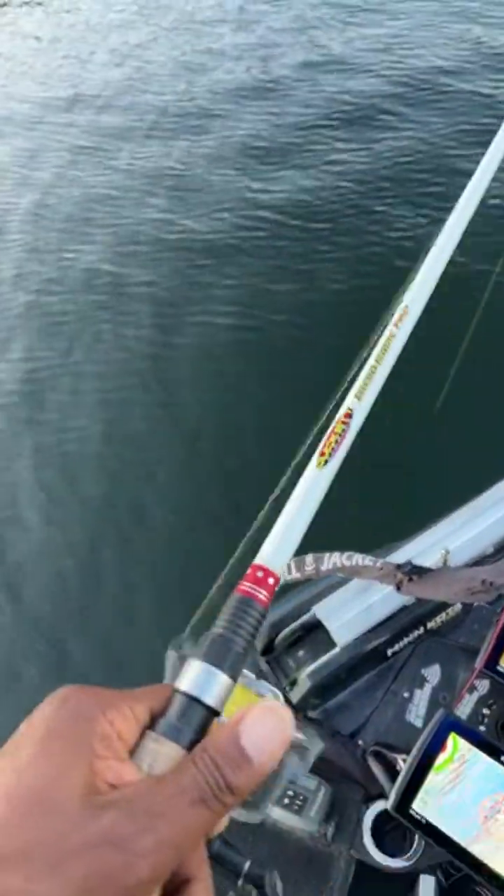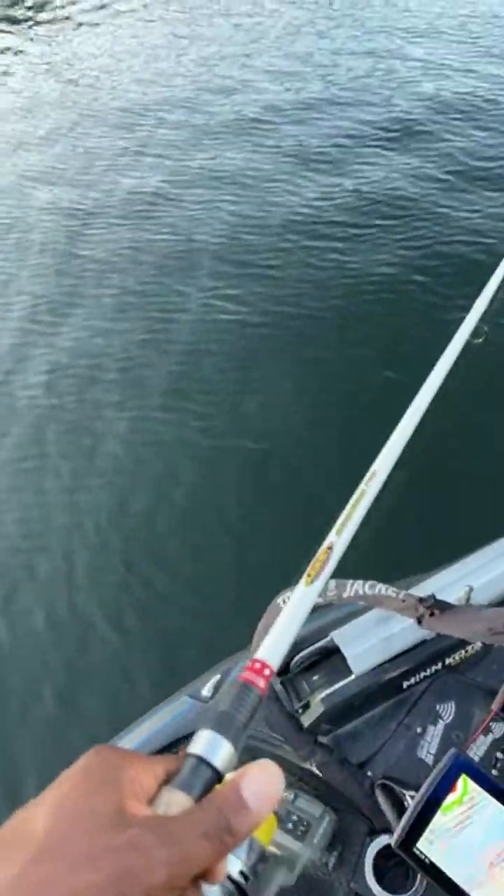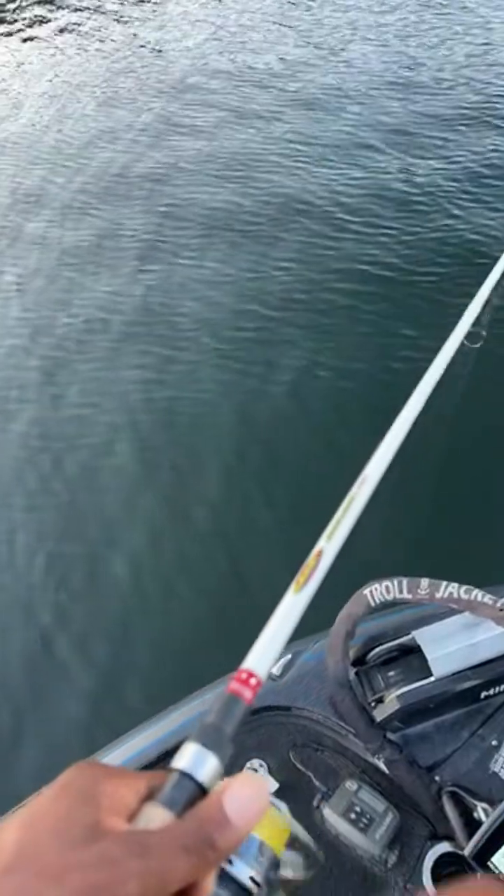All right, so there's fish down there, but they're not hitting. So we have the likes that we need for right now. We're up to 49 likes.